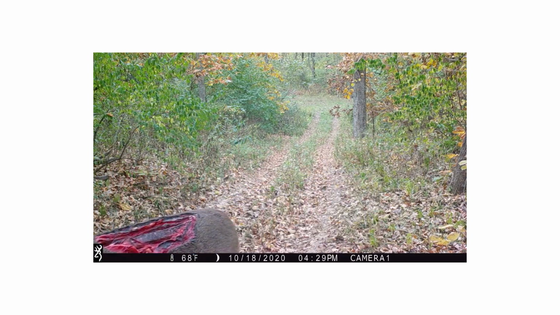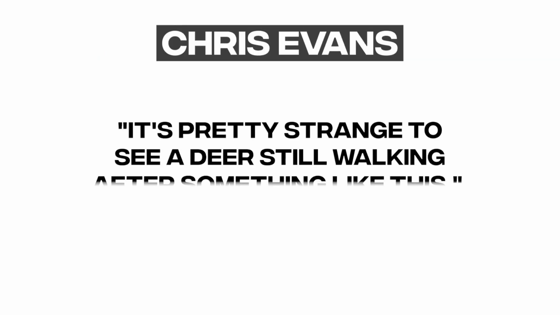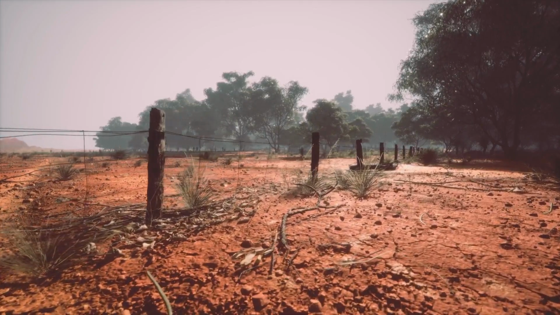Evans doesn't know what happened, but he's been talking to nearby landowners to find out. Evans said it's pretty strange to see a deer still walking after something like this. We're looking for him to see if we can kill him, to see if he's still alive. There's no clear reason why the buck got hurt. Evans has heard ideas that range from broadheads and bullets to barbed wire fences and bacteria that eat human flesh. He thinks it probably came from a combine, though.